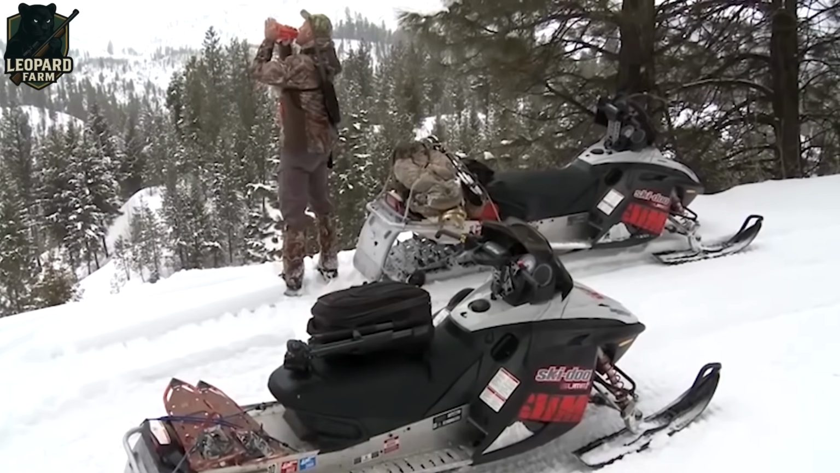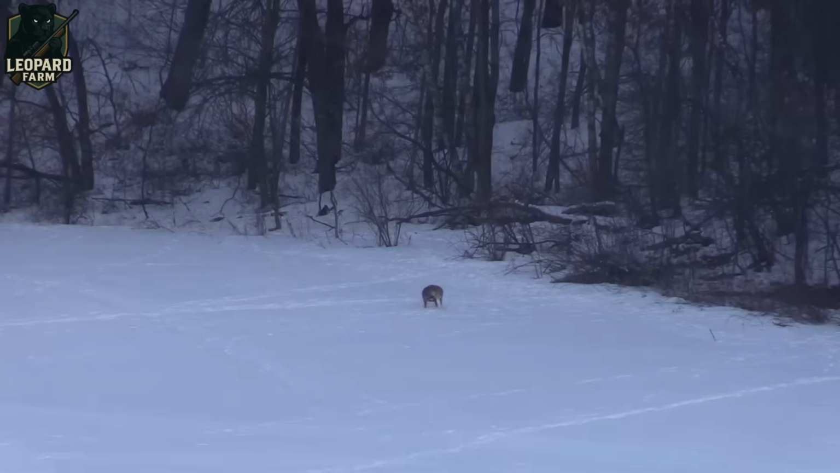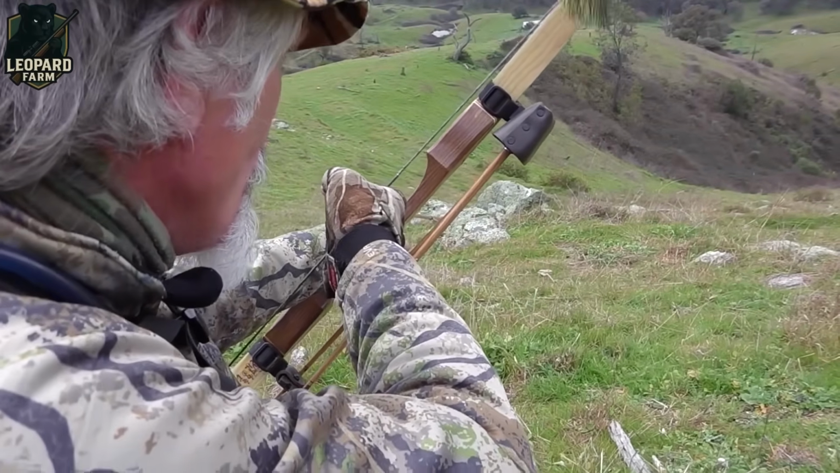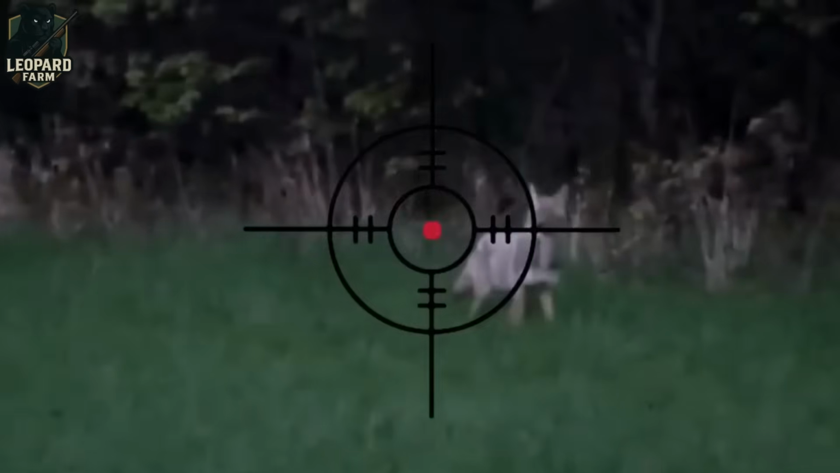When it comes to fox hunting, the choice between firearms and bows sparks heated debate. Firearms pack a punch with their range, power, and pinpoint accuracy, making them the top pick for hunters prioritizing speed and efficiency. However, they come with drawbacks: hefty regulations, steep costs, and noise that can spook other wildlife.